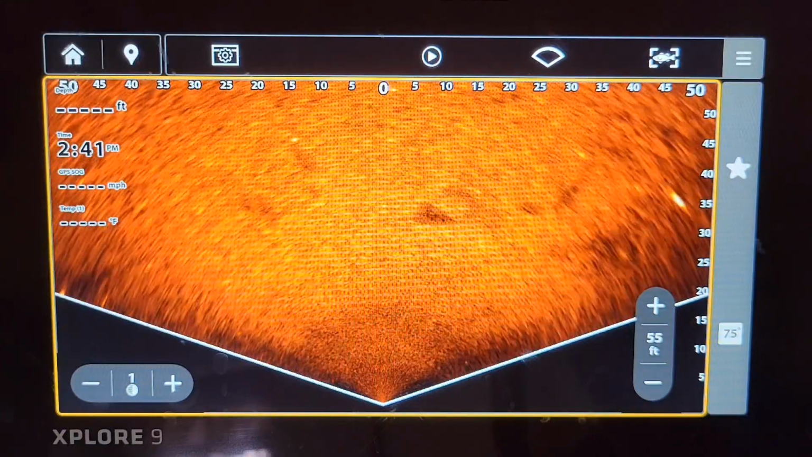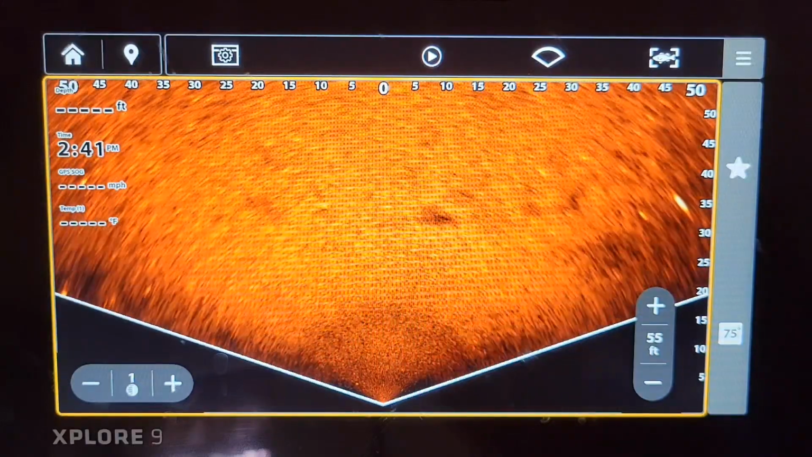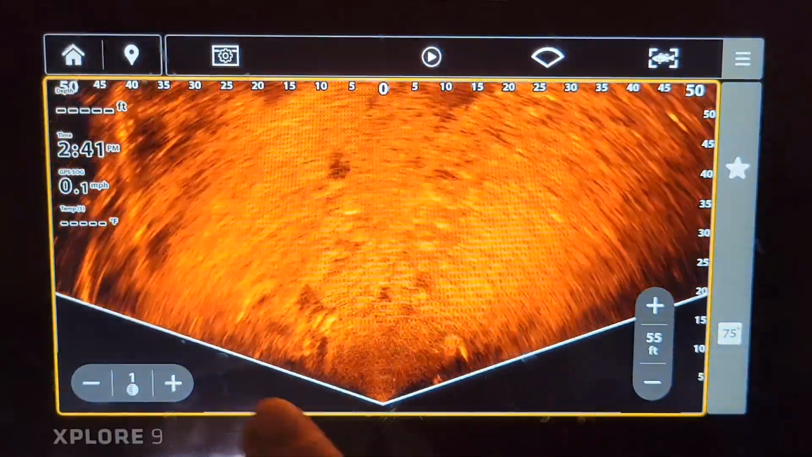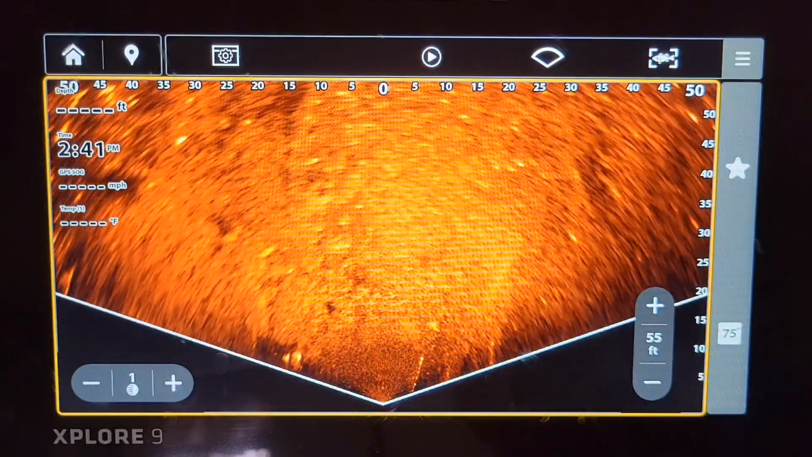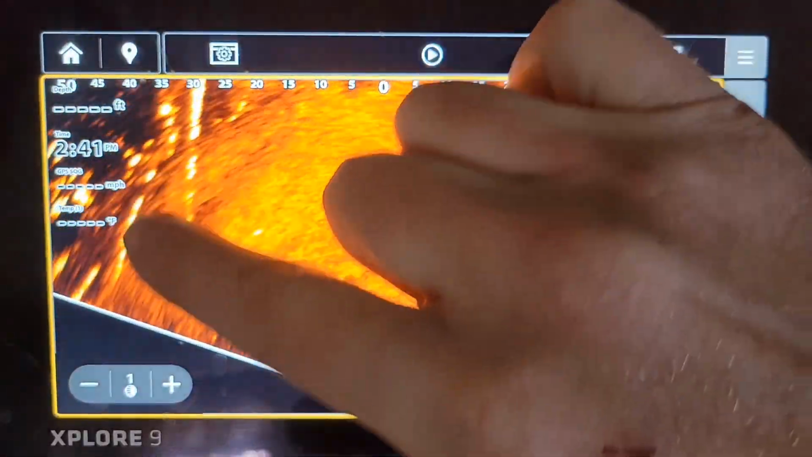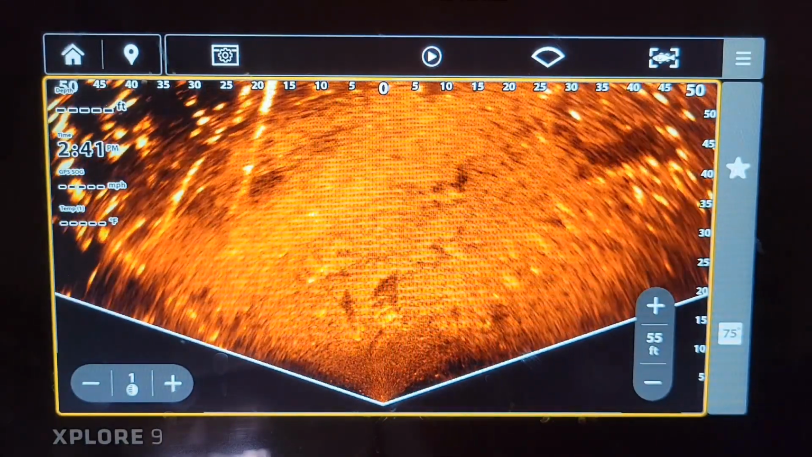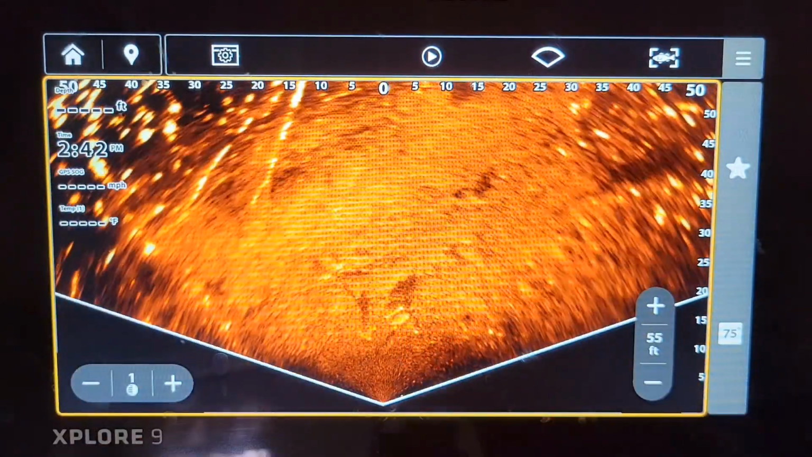We got one more clip here where we move into some structure and actually see a little bit more here. So let's move on to that right now. One more structure here. We got some laydowns back over here. I'll be zooming back in on that in a second. But these are laydowns coming into the water right here. You can see the hard return coming out into the water from the shoreline. That is the shoreline up there, that black.